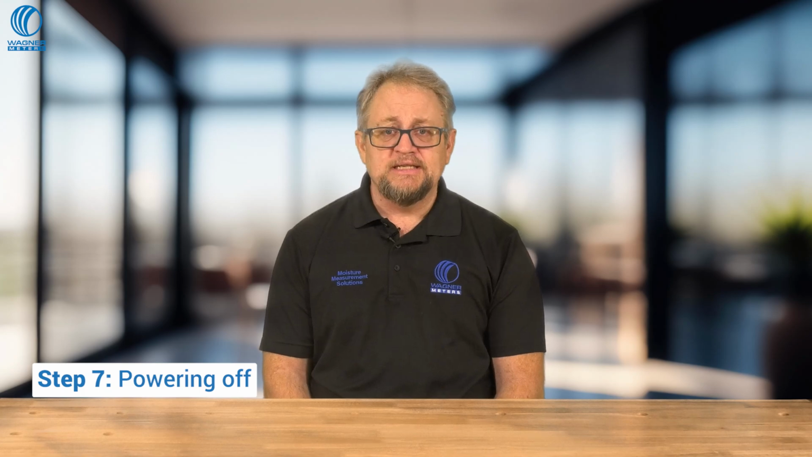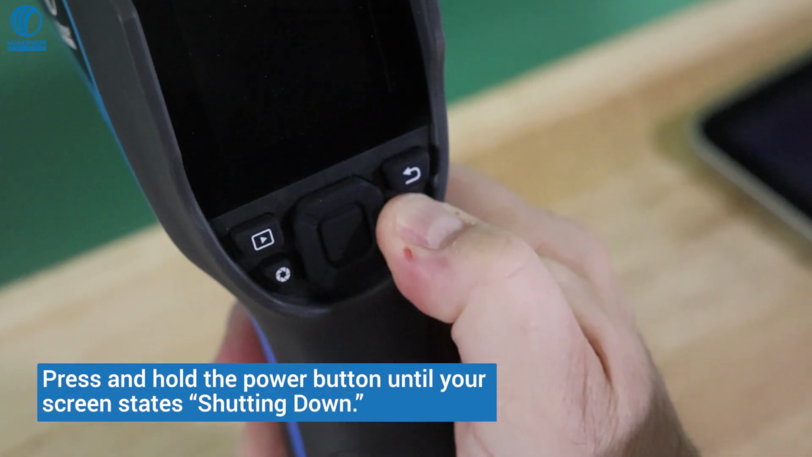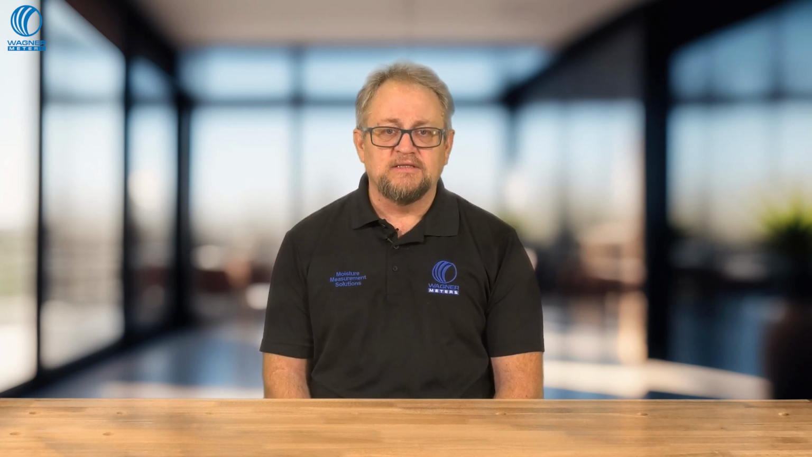To turn off your TC8650, simply press and hold the power button until your screen states shutting down. And with all that being said, you are now officially ready to take your TC8650 into the field.